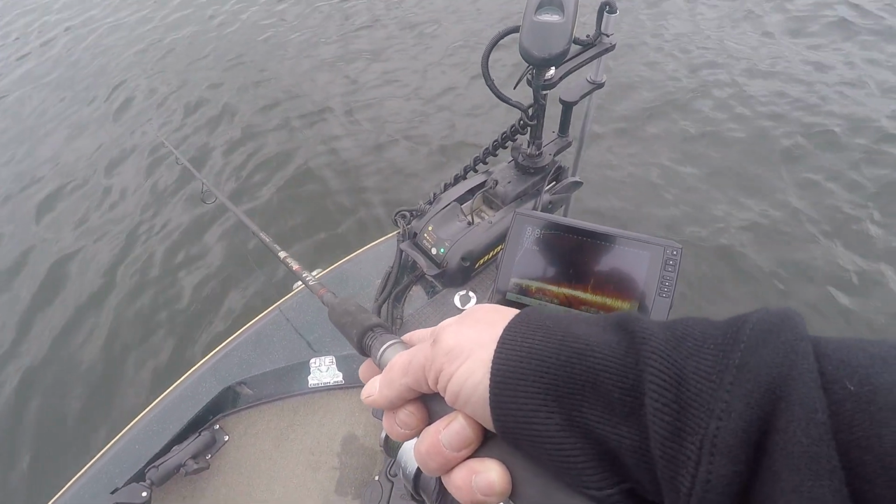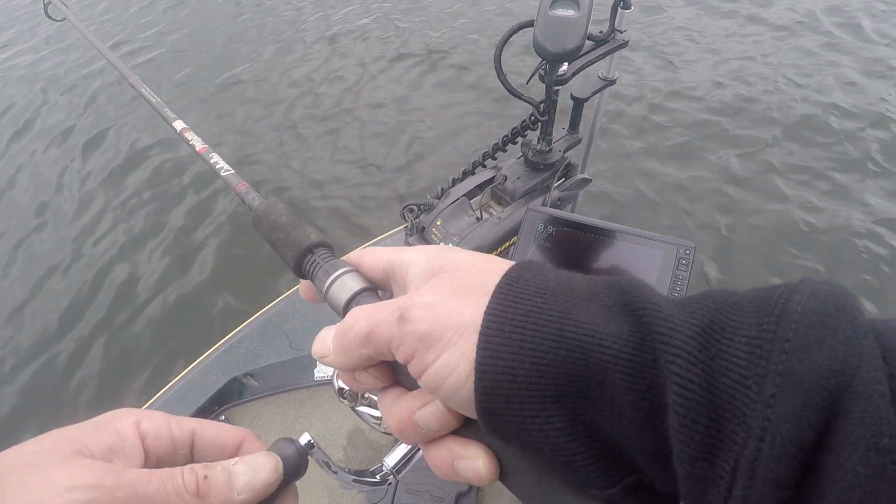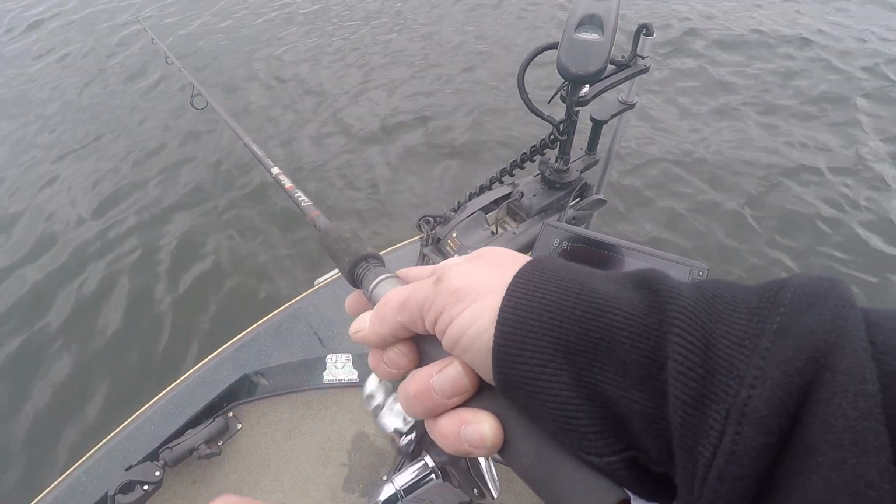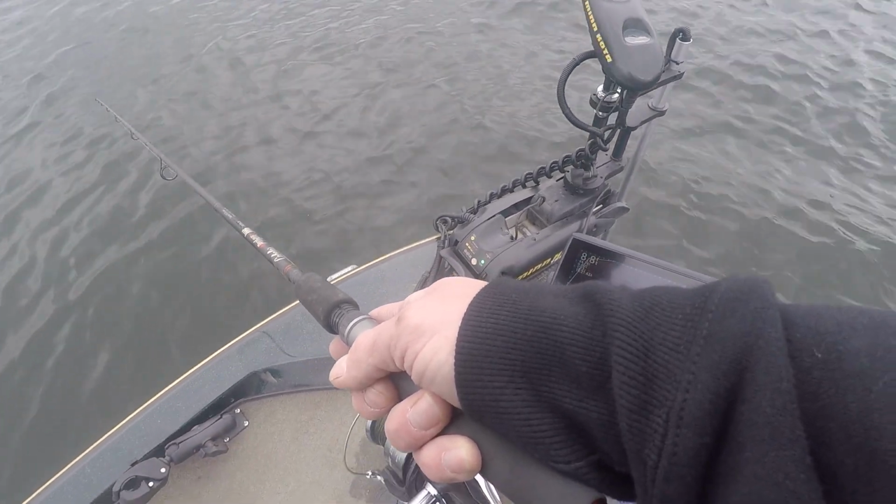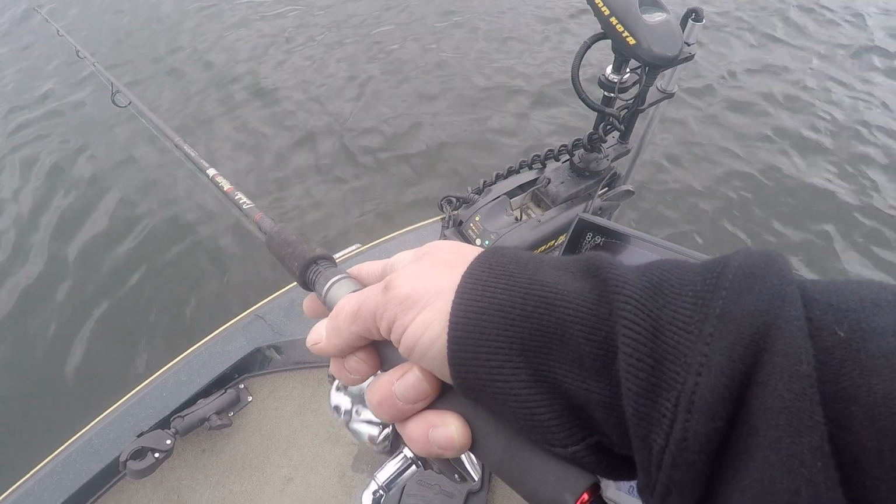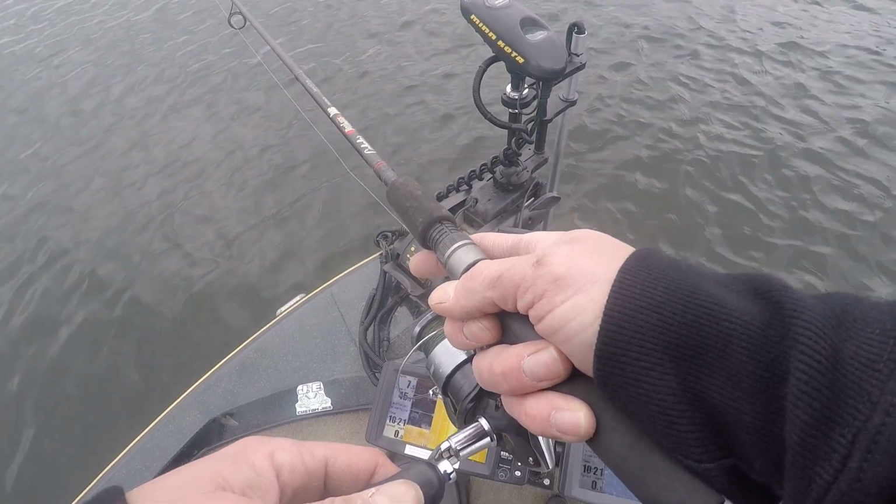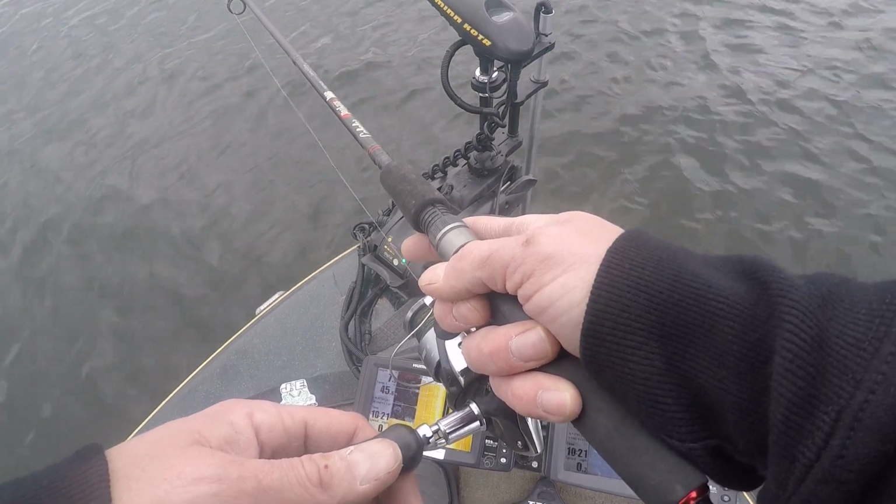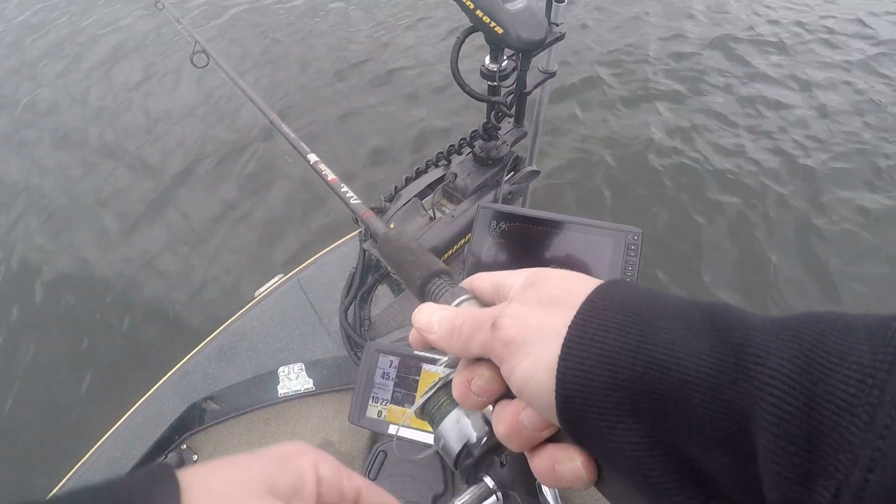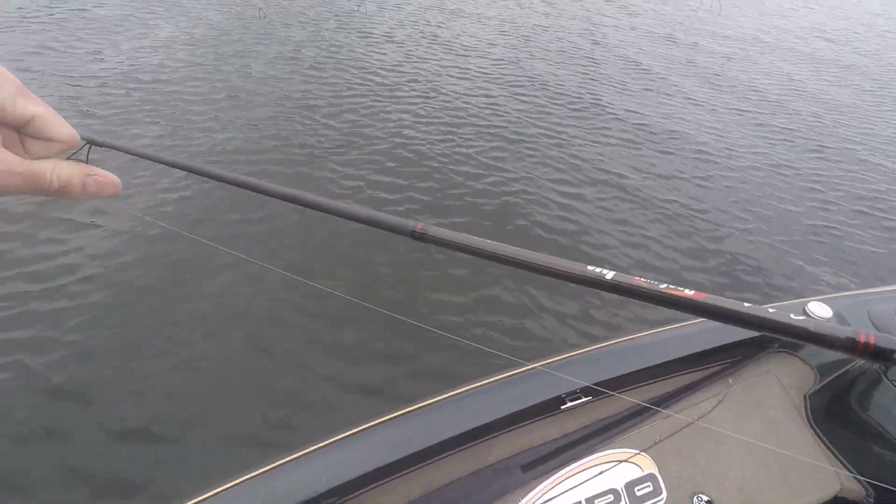Oh, there's a little fish coming up looking at it. Kinds of little ones coming up and looking at it. That's pretty much what they are, little ones. Okay, well, no, that's working.